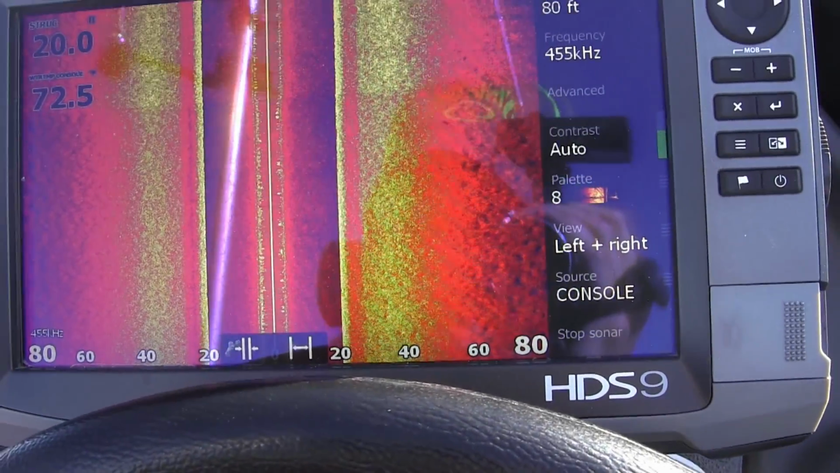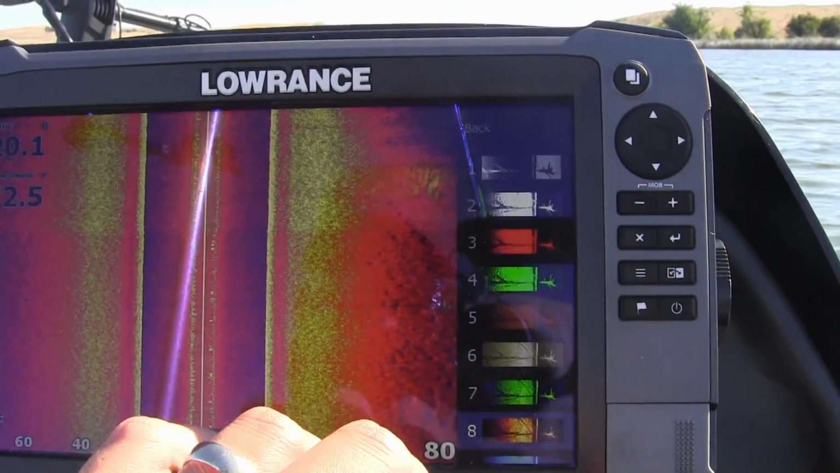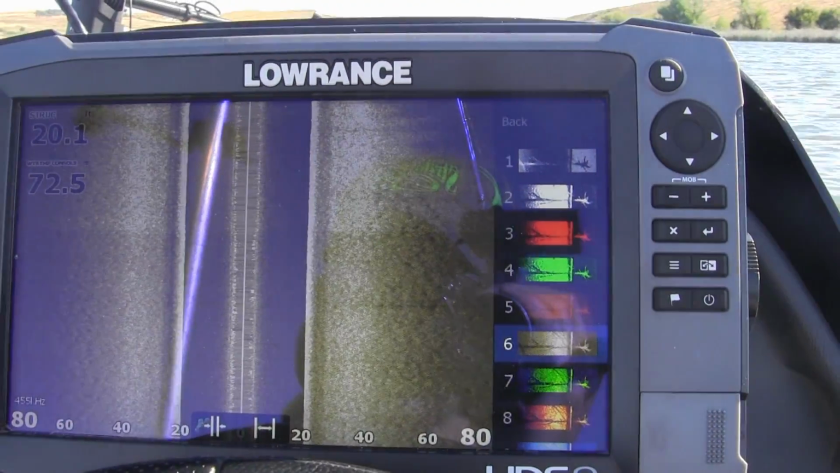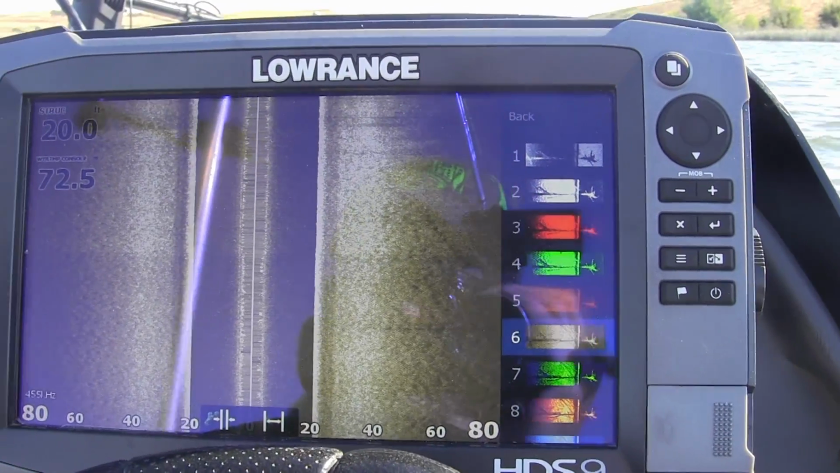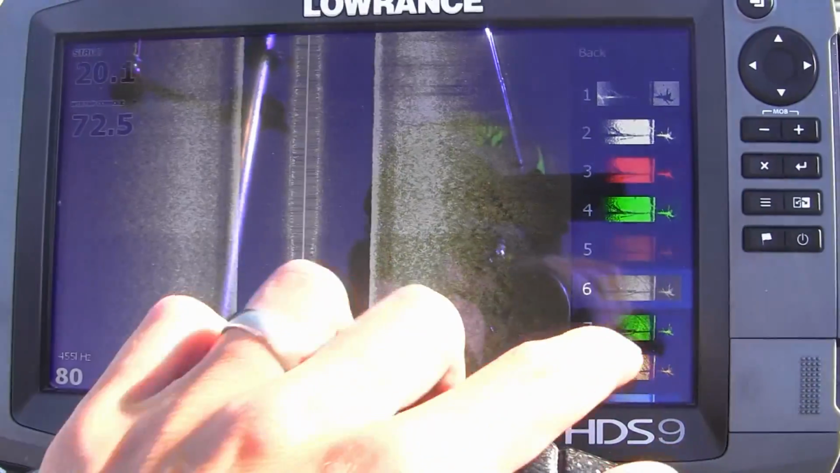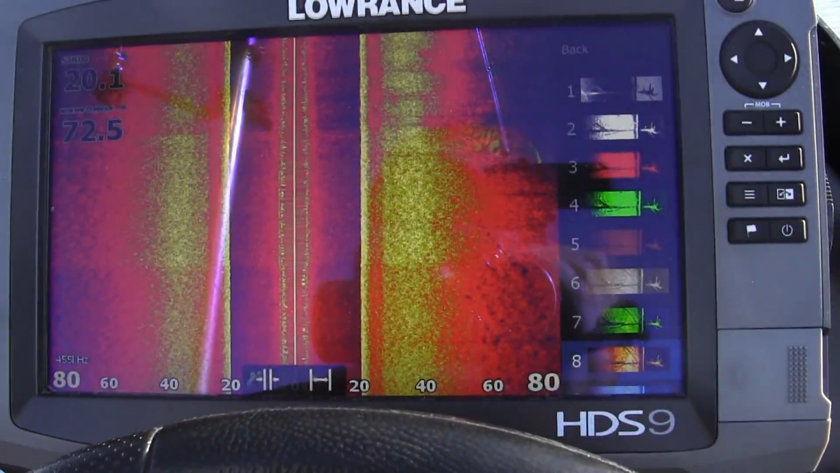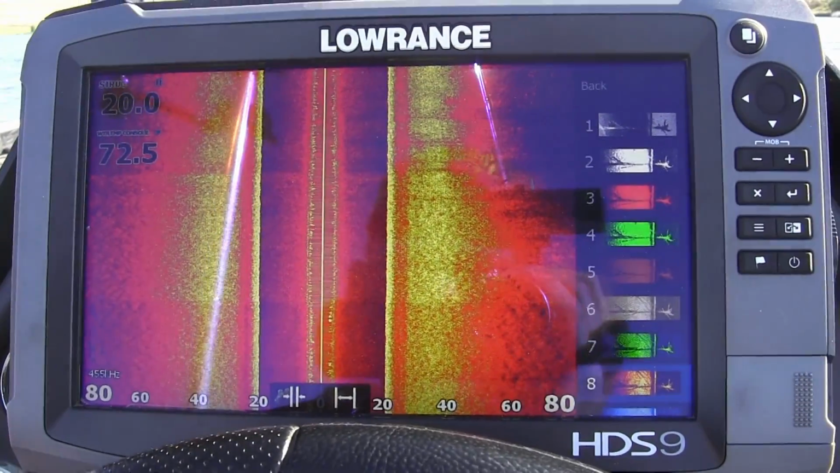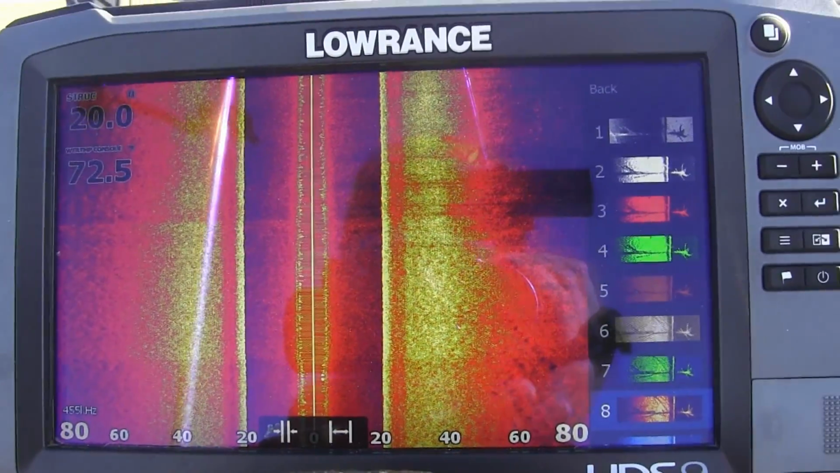The only other thing that I change is the palette color. Generally it's on 6, I believe, by default, which is fine, but I really like to see shadows, especially for fish and of course rock, so I like to go to number 8. It really helps me see the shadows a lot easier. So let's go ahead. We're going to scan some areas of this lake and see if we can't find some good rock to stop a fish.